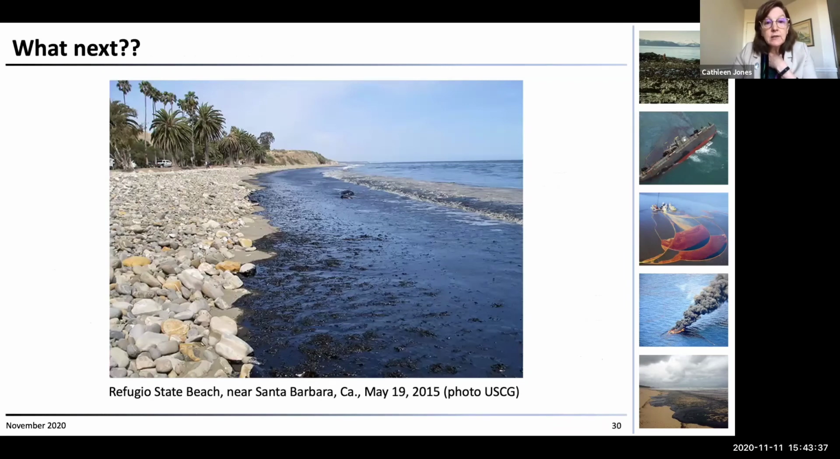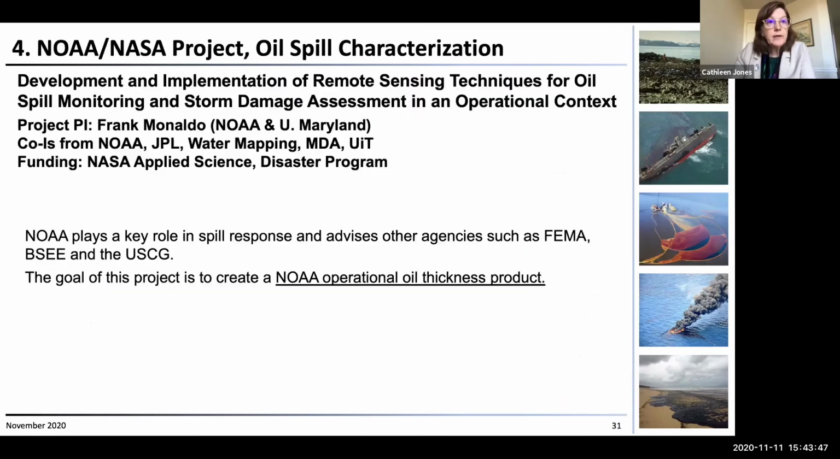Next, we're going to start looking at these oil seep fields off of Santa Barbara in California. That's in a project funded through the NASA Applied Science Disasters Program. It's led by Frank Monaldo from NOAA, and JPL has co-investigators, me and Ben Holt.